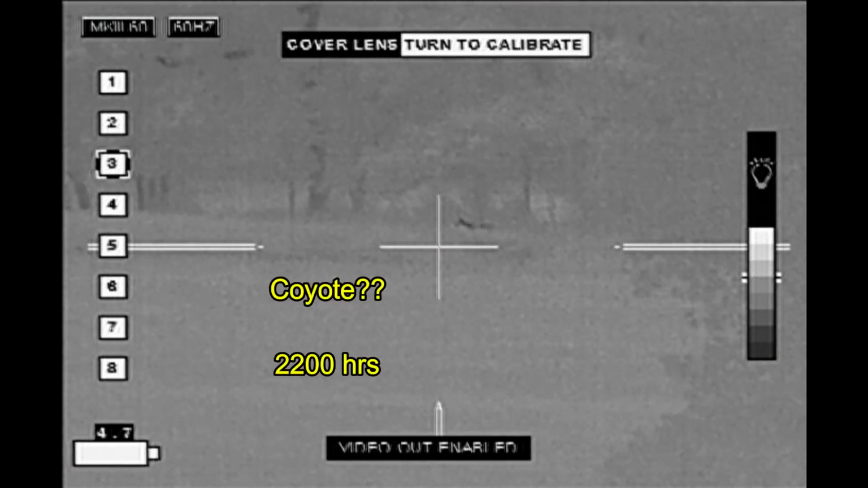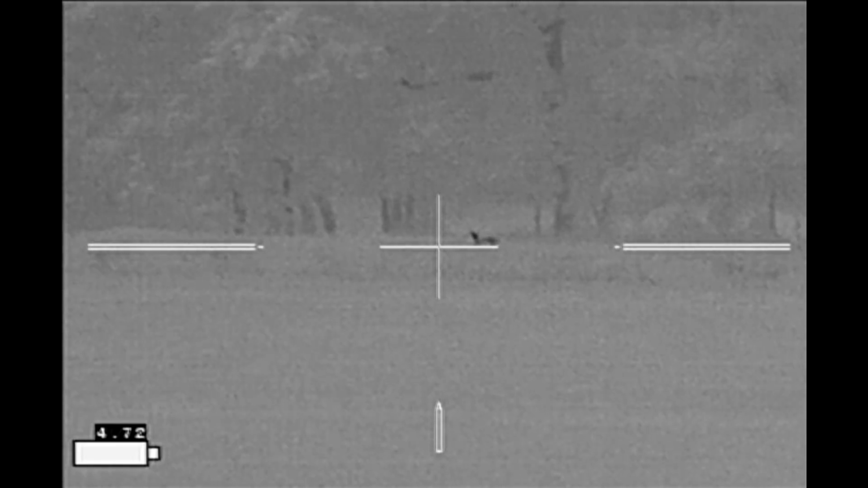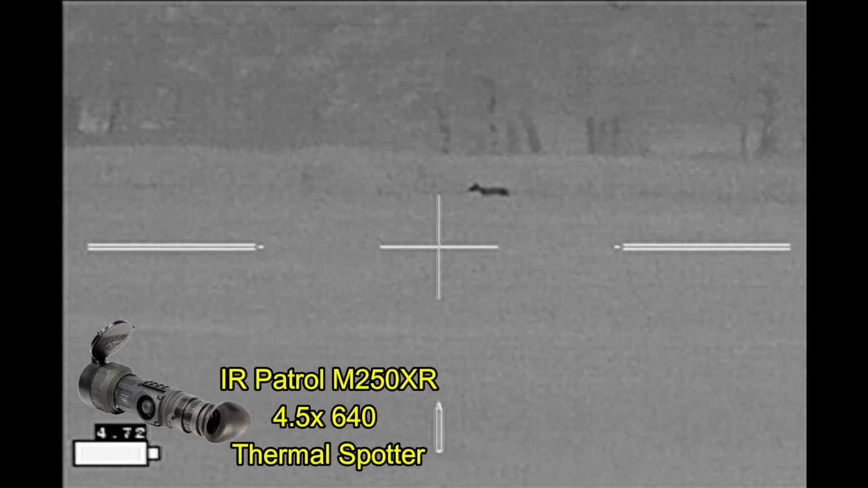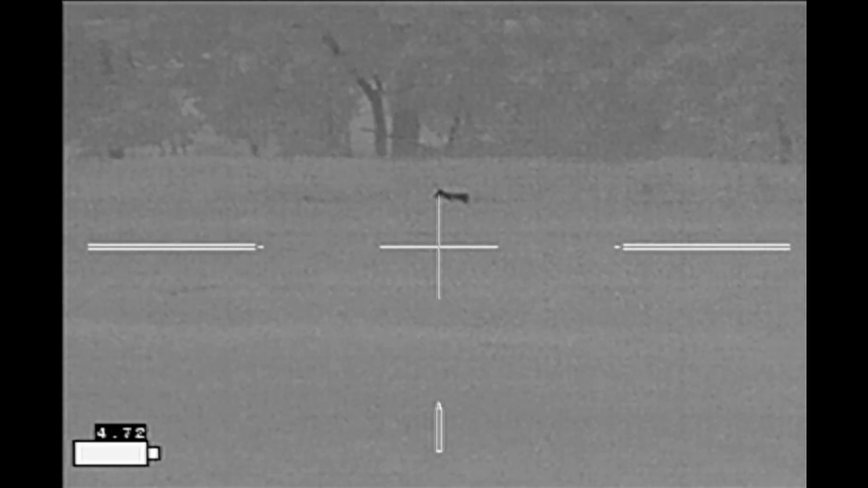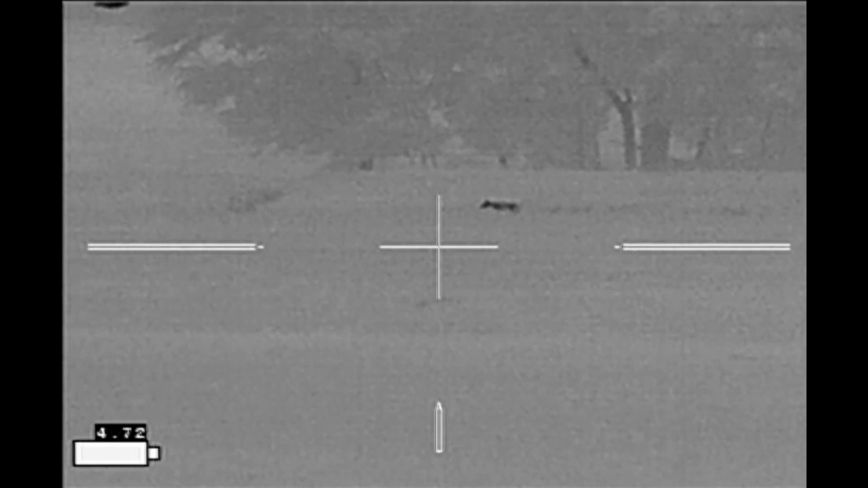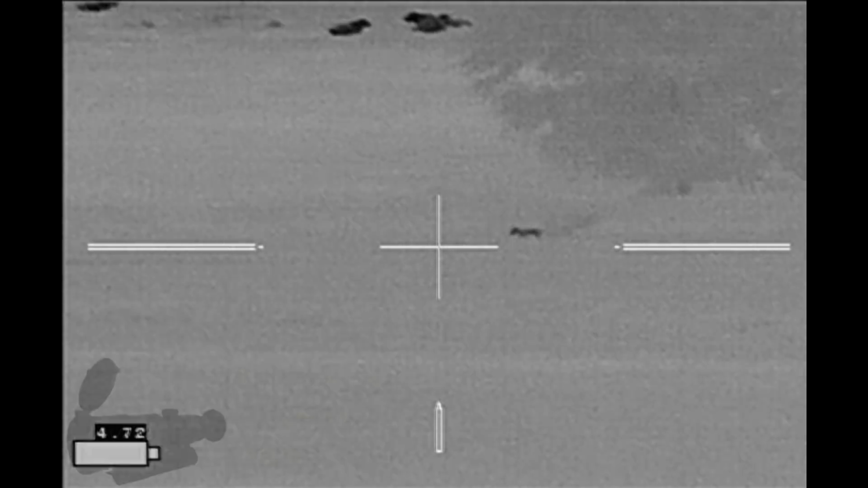About 10 o'clock in the evening, I saw this first. Well, I thought it was a coyote. I wasn't certain. I spotted it initially with my IR patrol, got my rifle up and was watching it. It has a very thick muzzle. Looks a lot like one of the landowner's dogs, and since I could not positively identify it, I went ahead and let it walk, but I kept watching it in case it came in closer.